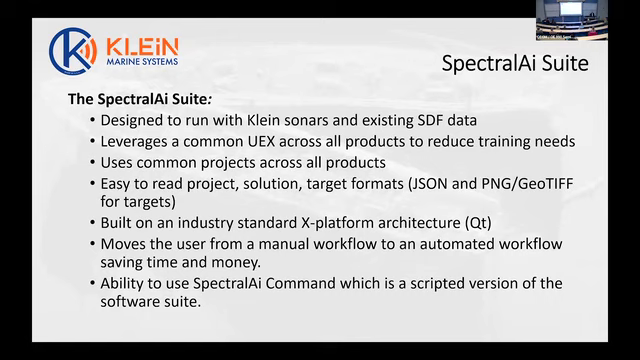All the products have the same sort of menu features. We've got common projects across all the different products, easy to read projects, solutions and target formats, and basically the outputs are JSONs and GeoTIFFs or PNGs. The utilities are written under an industry standard platform; we basically use a Qt architecture.